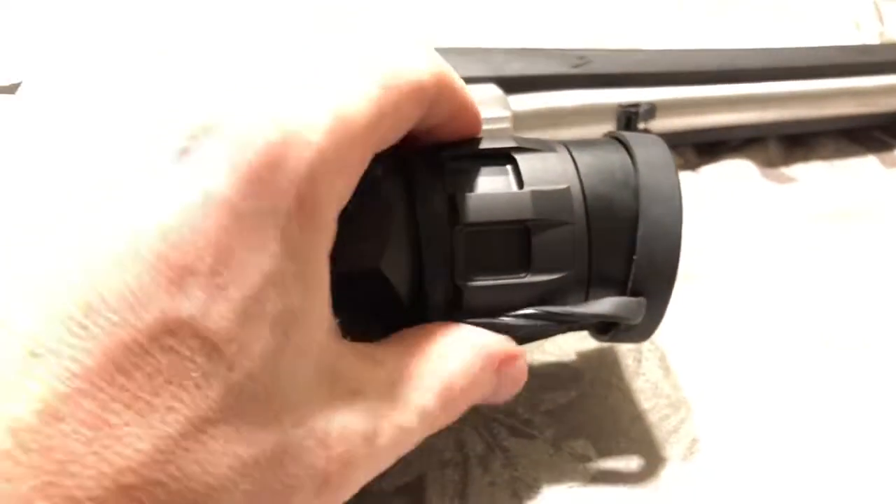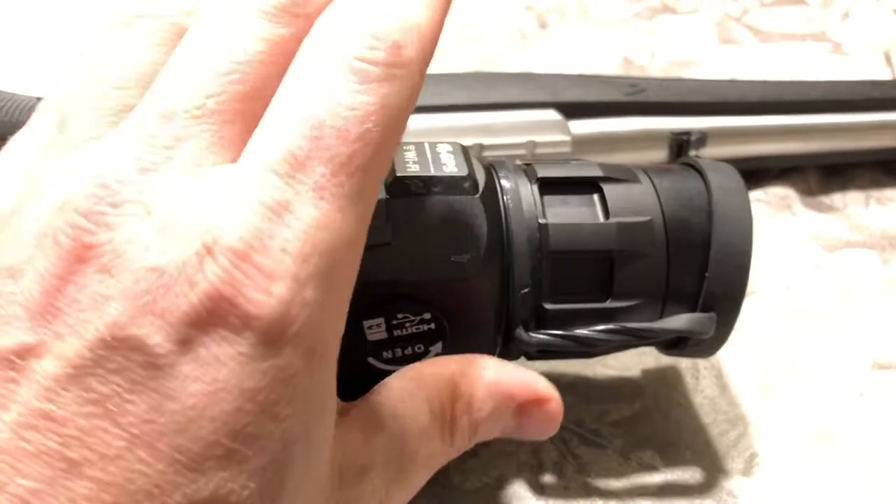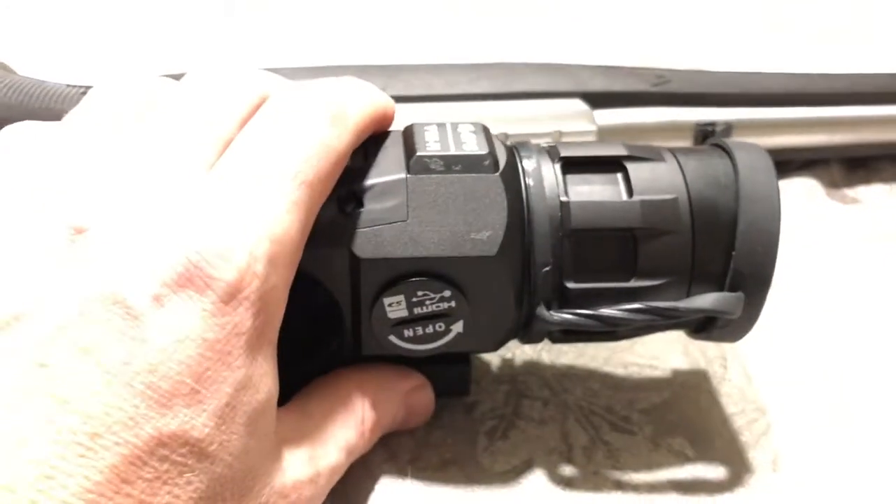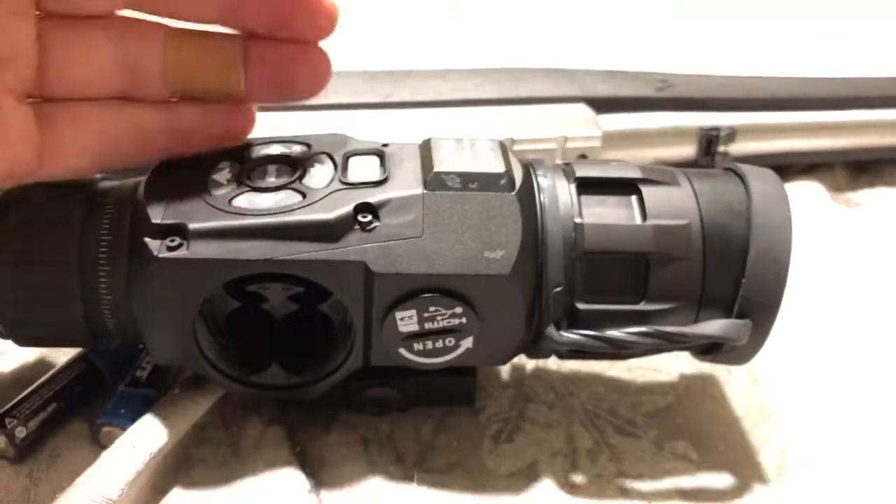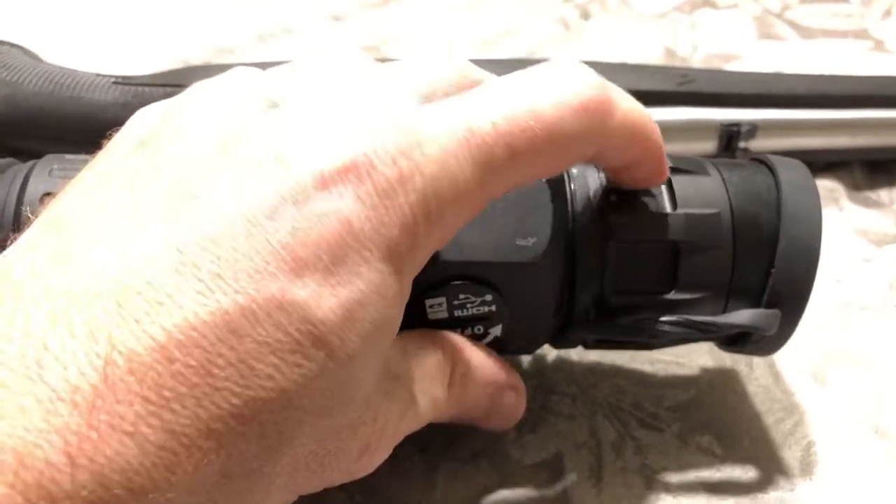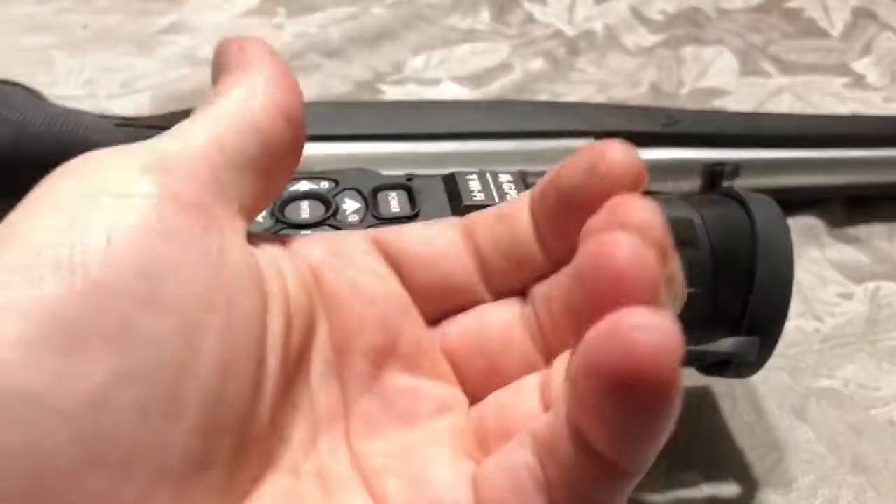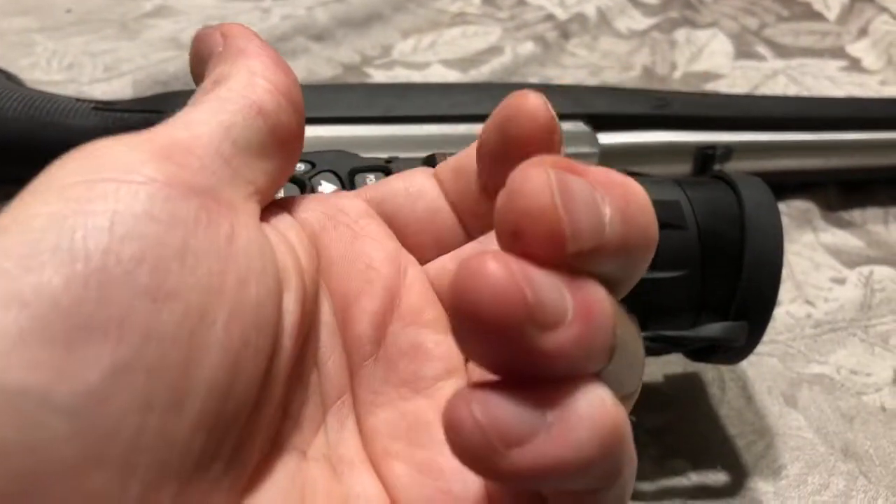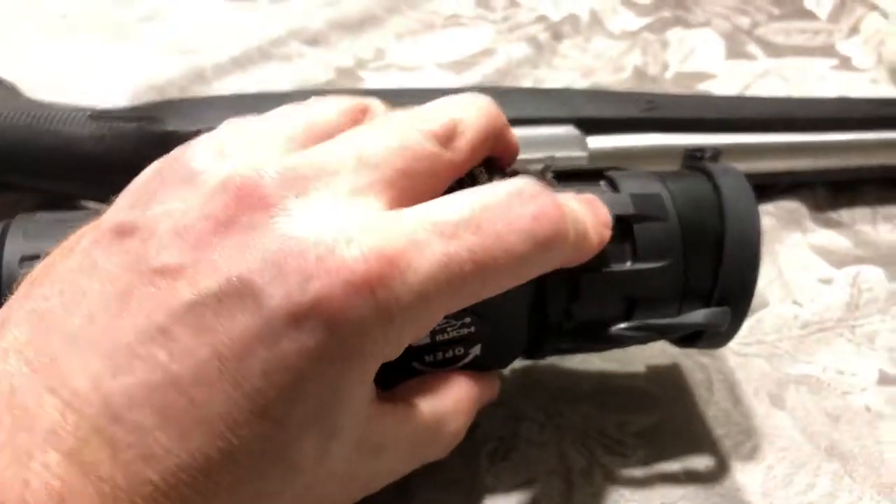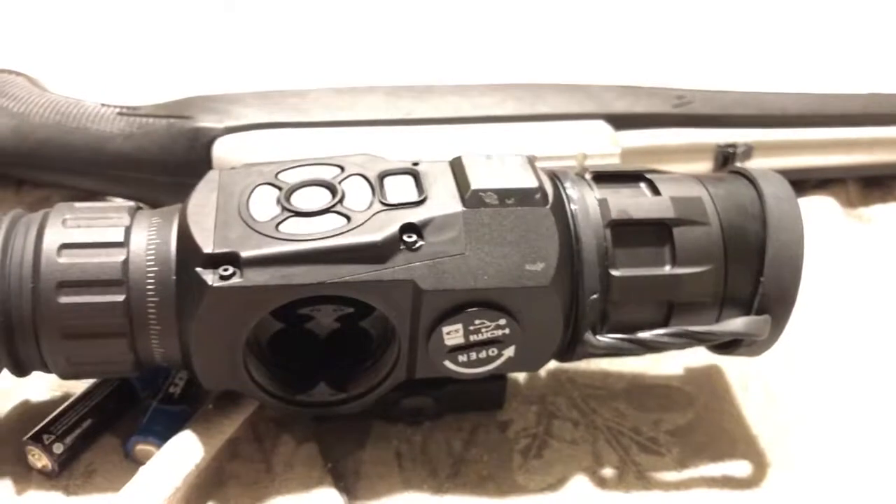The main ring that you're going to be moving is this one here to change the focus, and it makes a huge difference from focusing long distance to short distance. The nice thing is that if you're looking at something close and you push away from yourself, so imagine on the scope and your left hand's curled around the bottom of the scope, just push up with your index finger and you push that away from yourself, that's going to move you to a longer view.